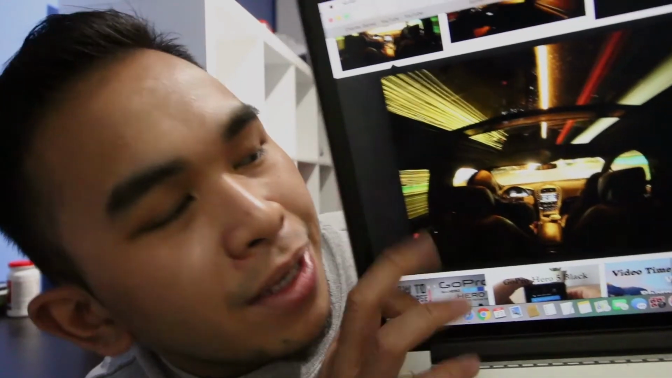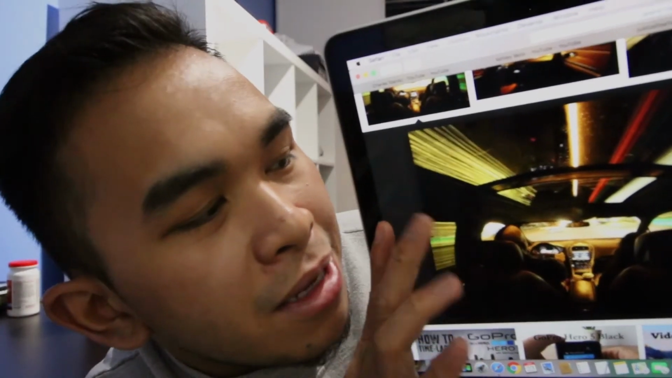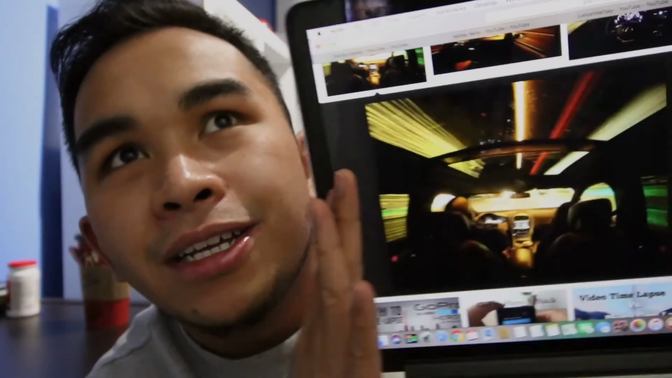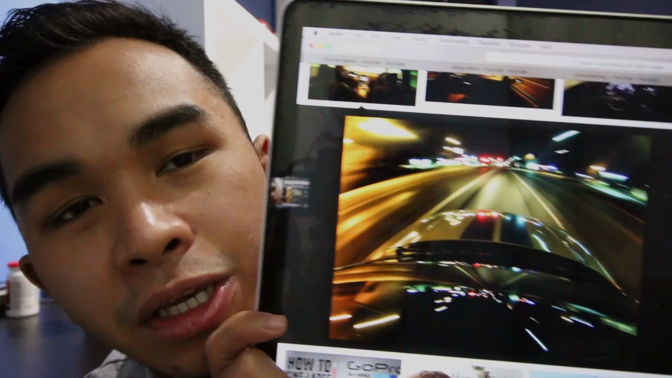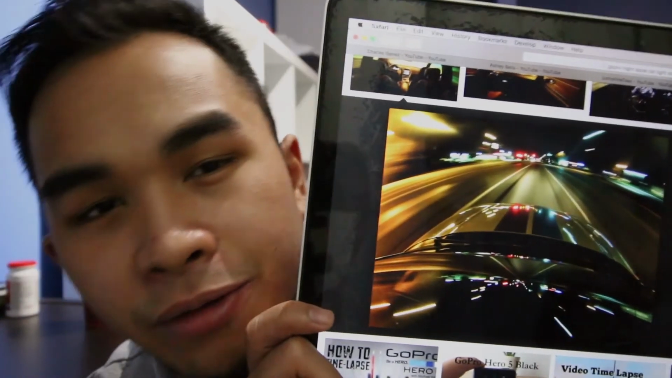So it did make some light streaks, but it wasn't long enough. I was expecting more something like this. Like, look at that, that's a really nice light streak. Like, it looks like you're trying to break the speed of sound. Also this one, that's a really nice light streak. Like, you look like you're going like 200 miles an hour. That's the effect that I really want.